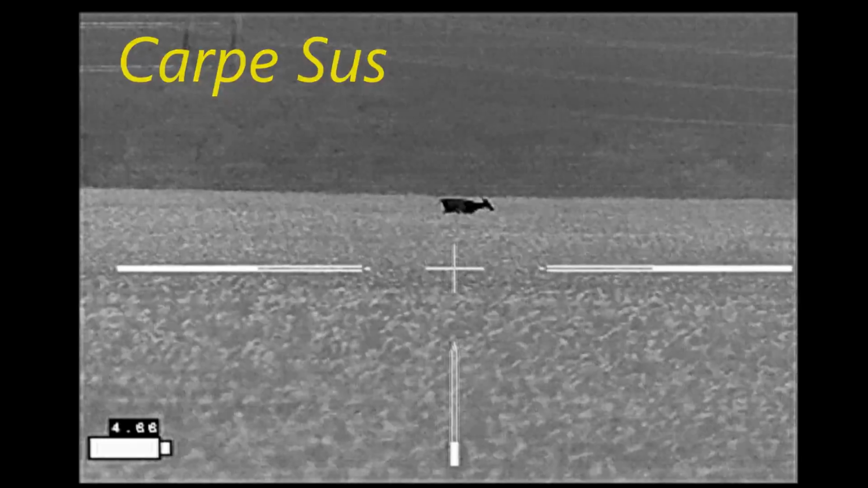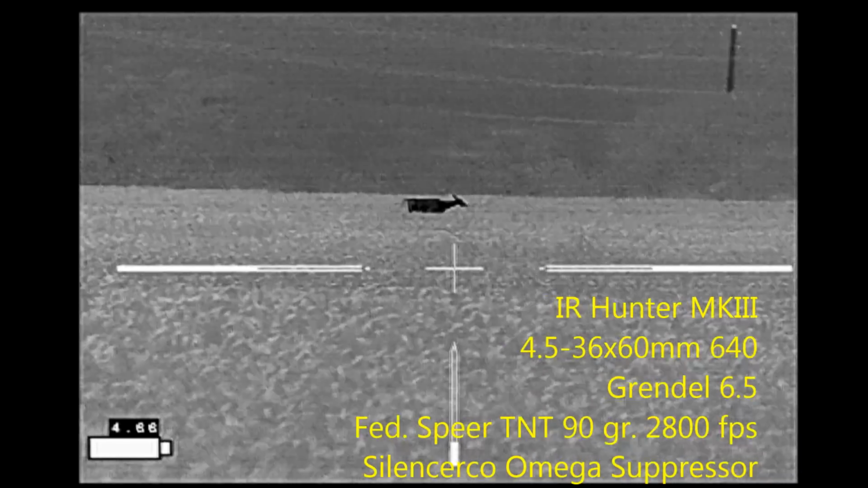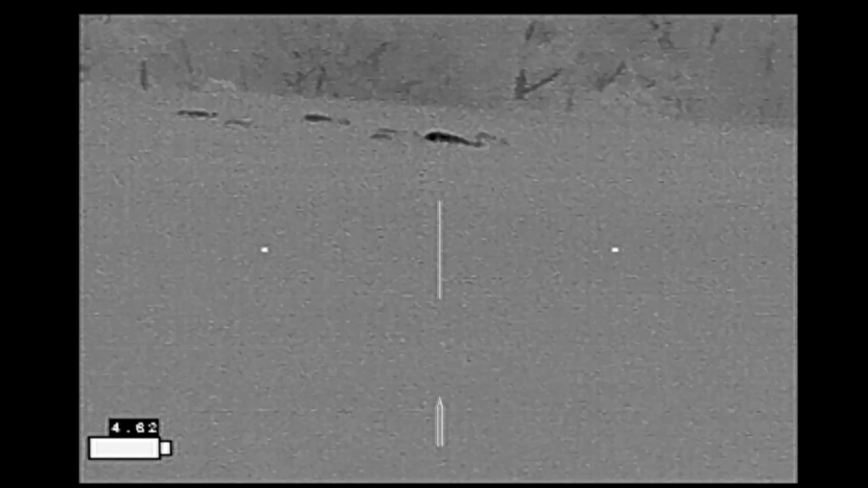Carpe Sus, hunting down in Bosque County, Texas. Tried doing a little predator calling for a while and that didn't turn out. Headed down to the oats and hay fields to see if there were any hogs. Sure enough, some hogs eventually came in.